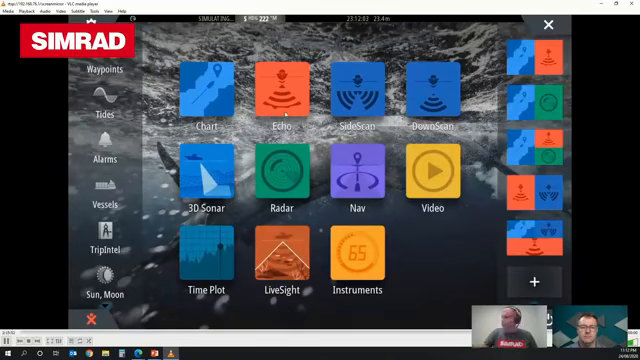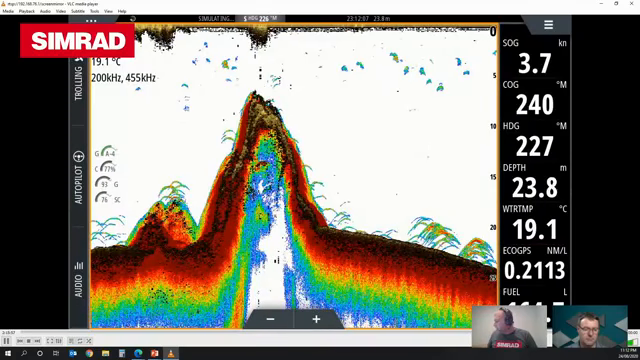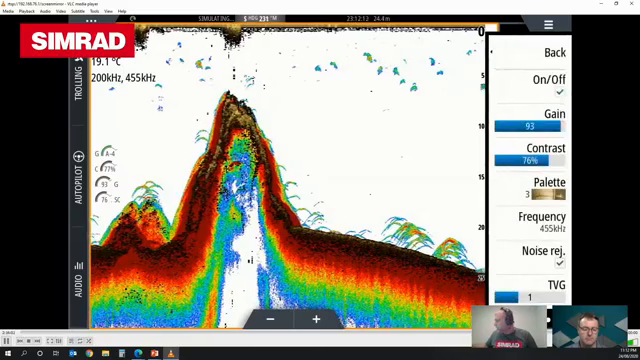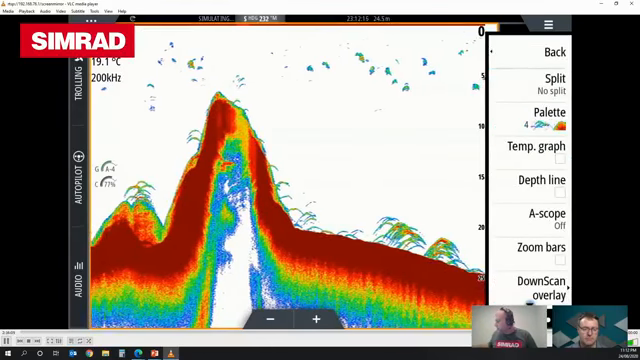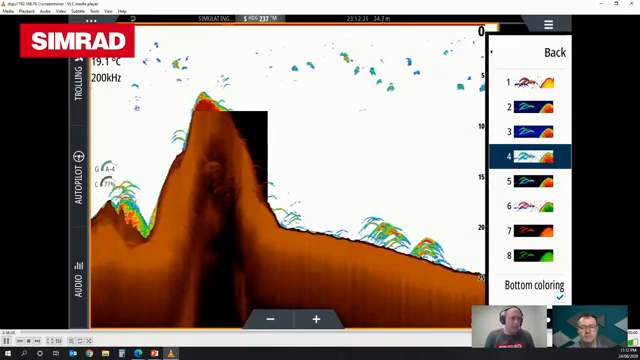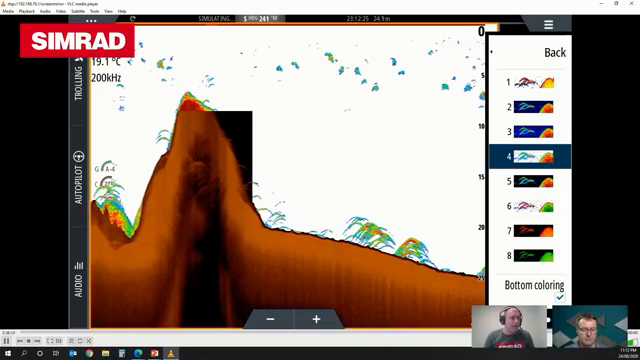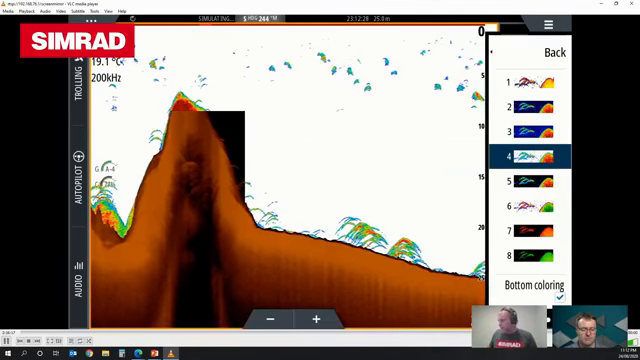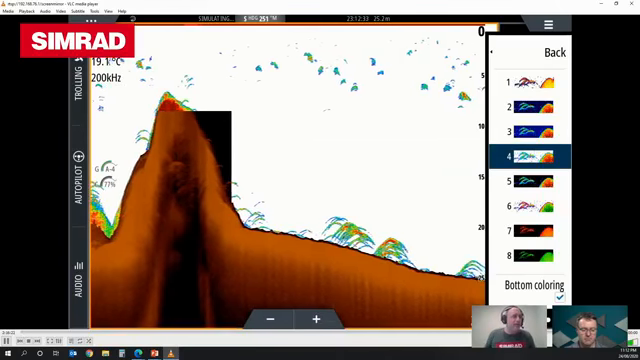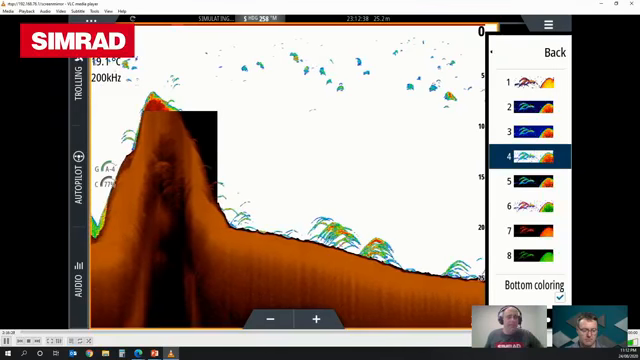Effectively, what that does for us is fill in anything that's below what we call our bottom line. I'll just turn the downscan overlay off, go to palettes, and turn on bottom coloring. You'll see that it has basically colored in anything that's below the bottom line for us. It can be quite helpful if you're trying to track down fish that are hard on the bottom, and you're trying to pick them up from any of the structure that's on there. It makes it very obvious where the bottom is versus where the fish targets are.